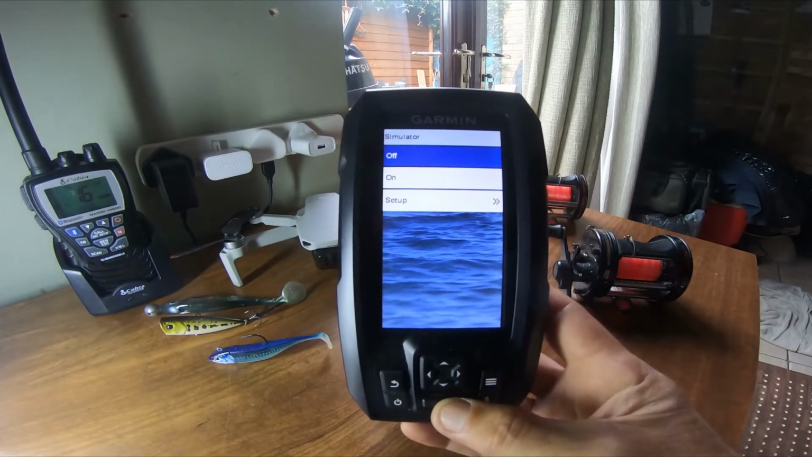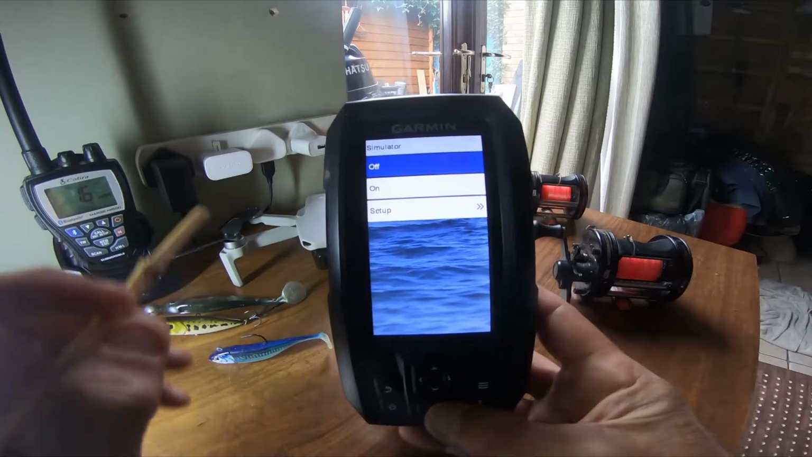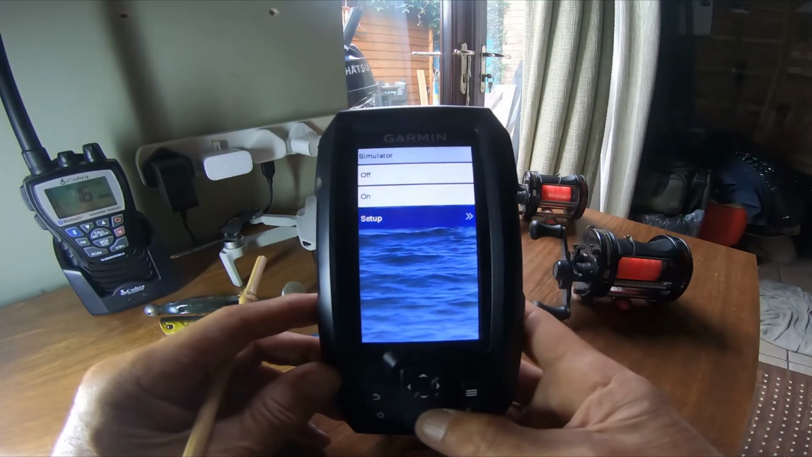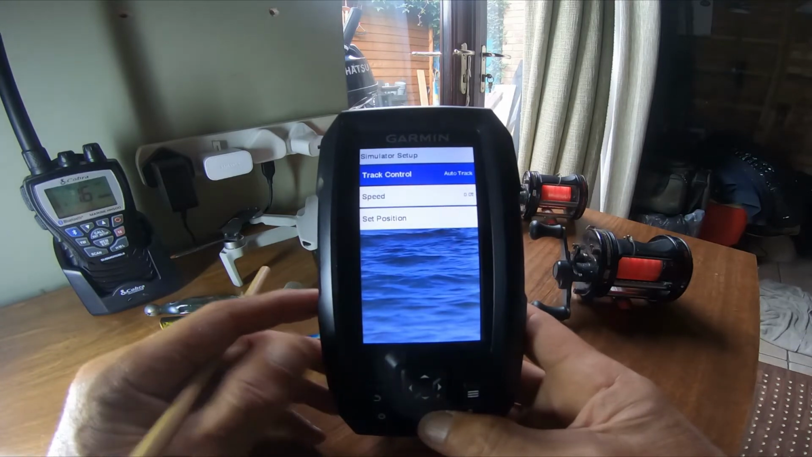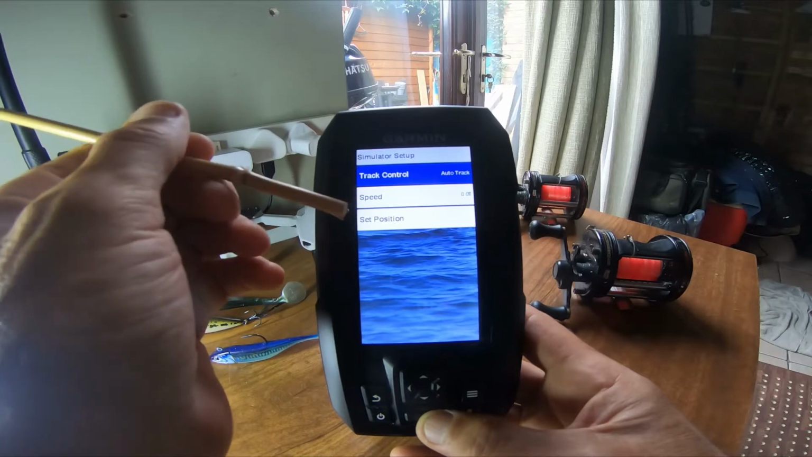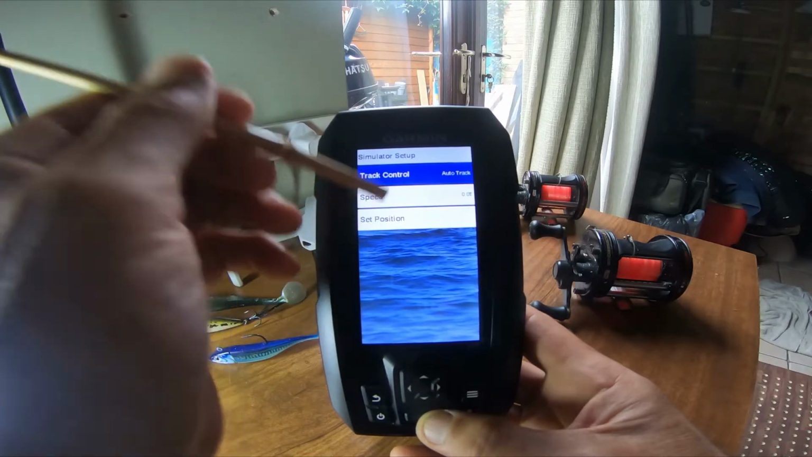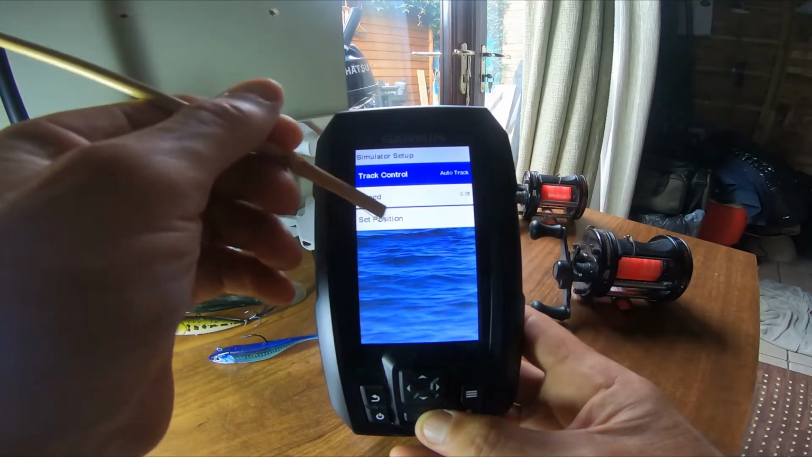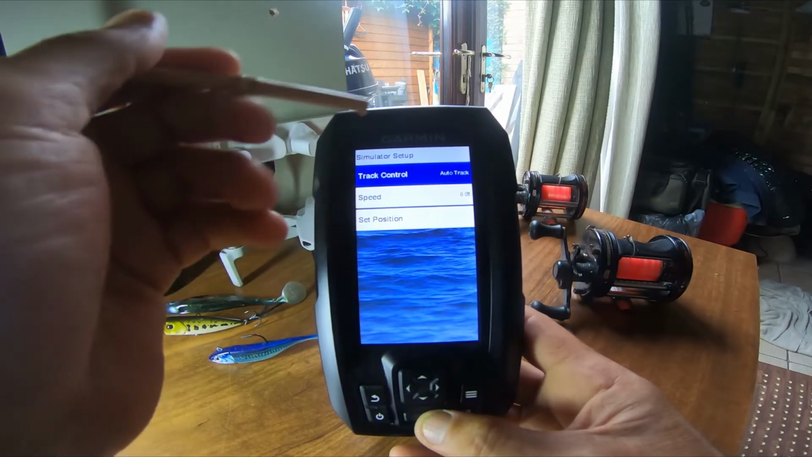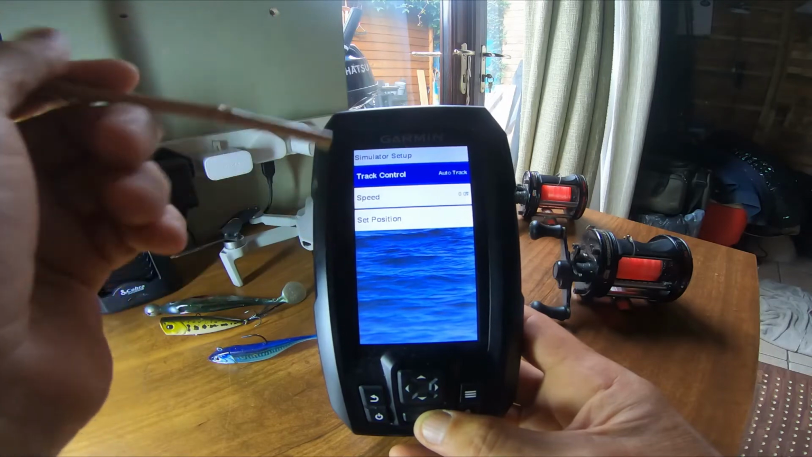Now, you've got three choices. You either leave it off, you can have it on, and there's a setup one. The setup one allows you to create the speed that you're moving at, the position where you want to go to, etc. So you can set markers and stuff like that. It doesn't do anything for the actual visualization that you're seeing.